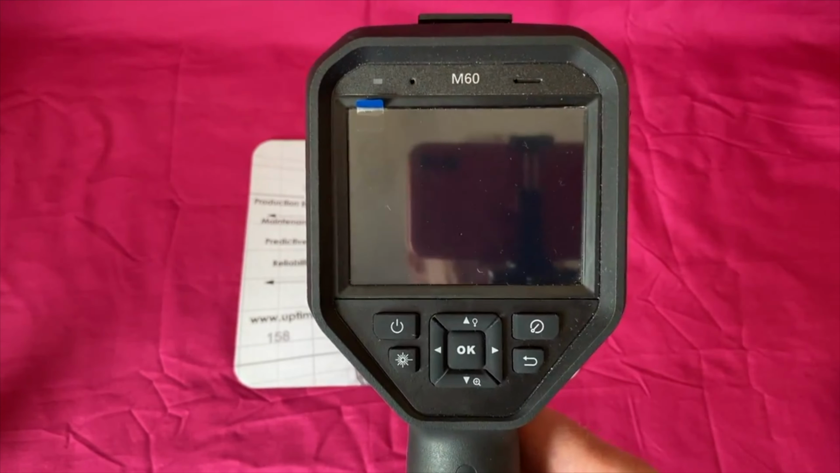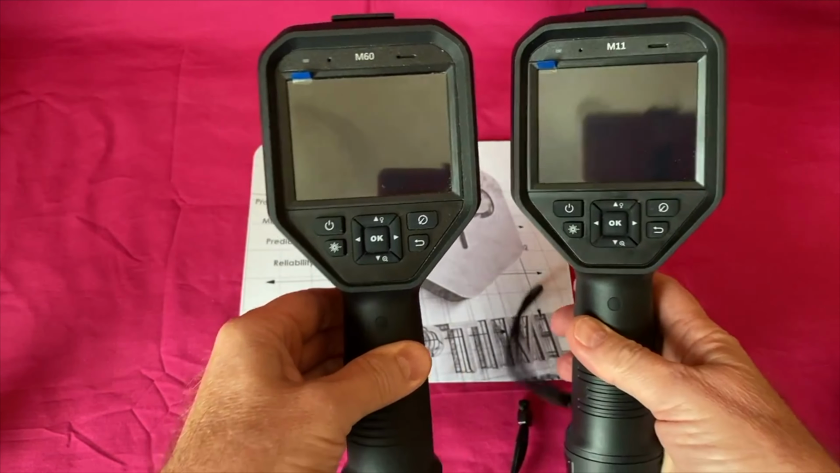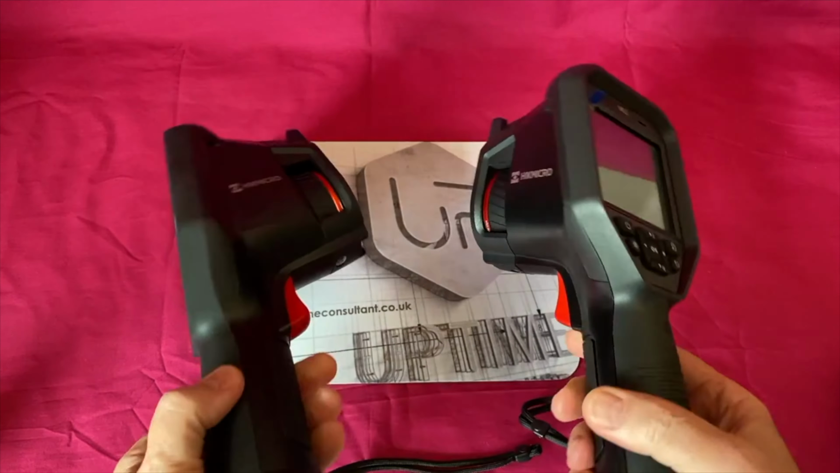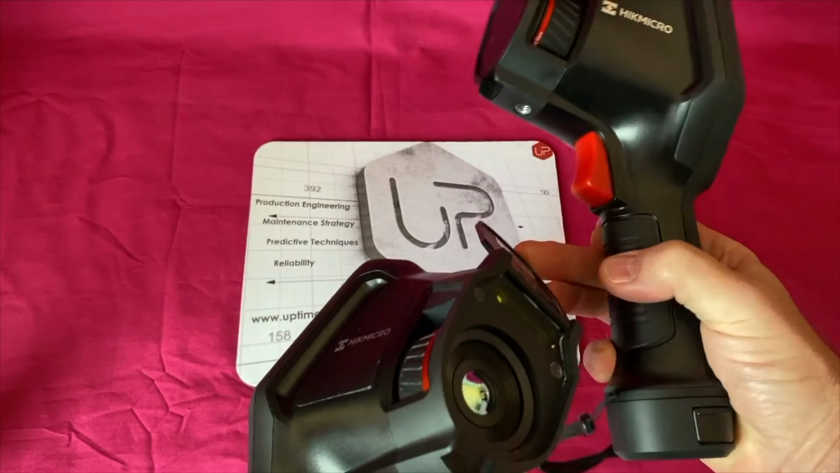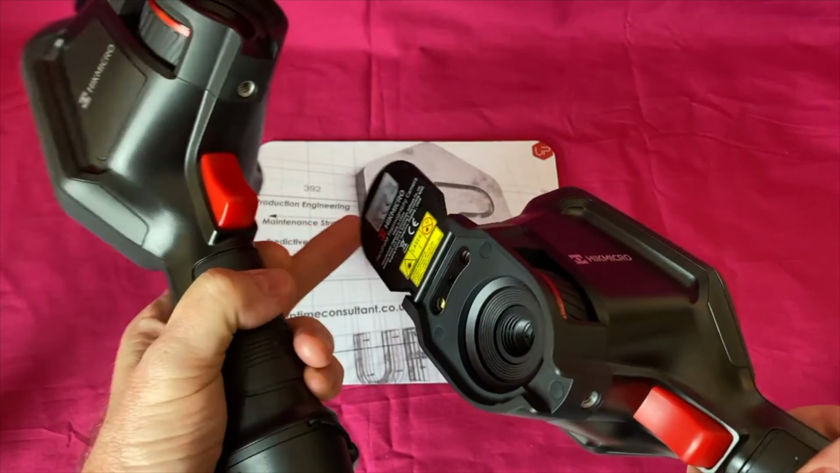I did a video as well on the M11, exactly the same form factor. So they both share the same body. The software and internals are obviously going to be the same, and especially if we just flip the lens cover up on the M60 and the lens cover up on the M11, we'll see the difference straight away.